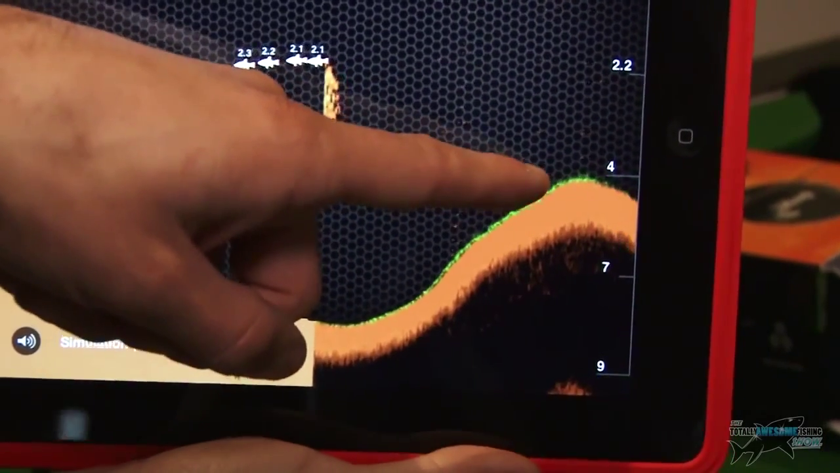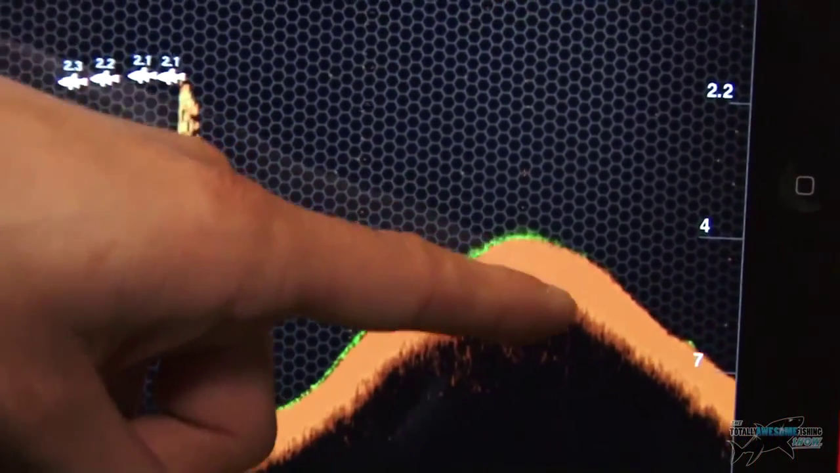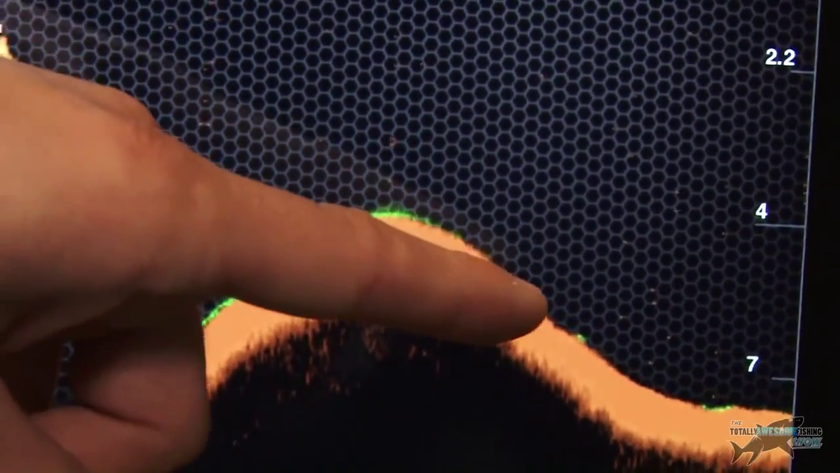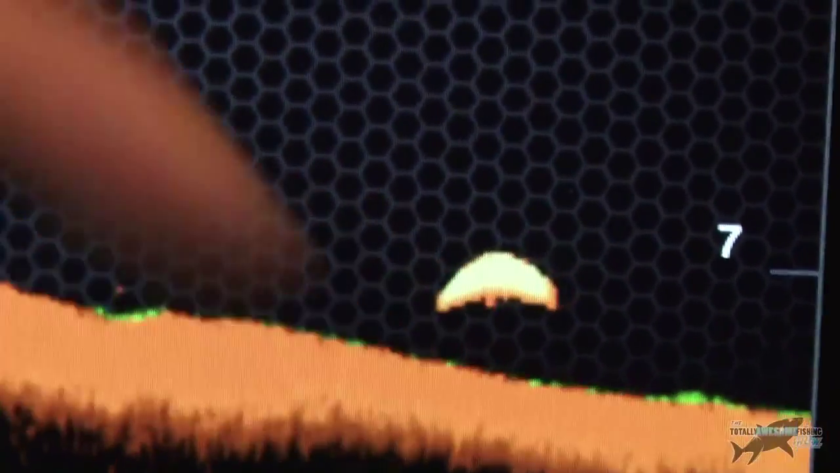Now that's handy for finding areas of weed patches, or even if you're carp fishing, areas of clear patches in between weed, if you're casting out. So that's really, really helpful there. And I can see the depths on the side. It automatically changes the depth. Big fish arch there. And looks like what could be a shoal of fish, or in with weed, floating weed up there.